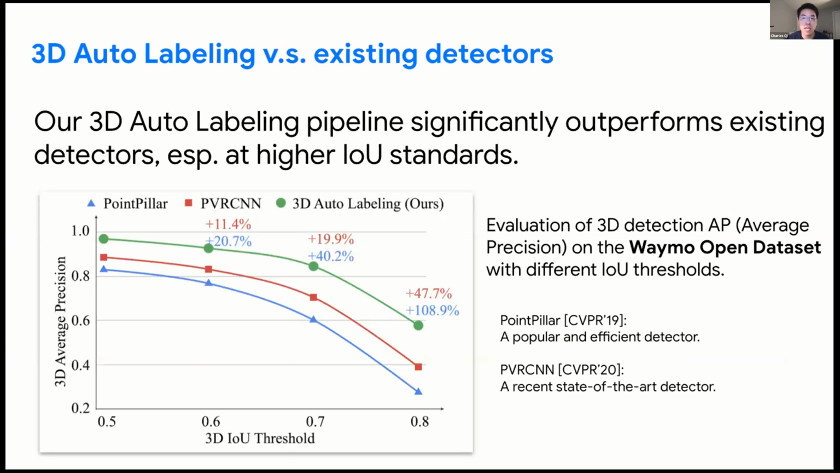The plot shows the 3D average precision at different IOU criteria. As the criteria gets more strict, meaning we use a higher IOU threshold to determine a true positive, the harder the problem becomes and the lower the 3D average precision is. So we compare with two popular onboard real-time detectors. One is the PointPillars detector, which is widely used and very efficient. The other is a recent state-of-the-art detector called PV-RCNN. Here they are both single-frame detectors in evaluation.